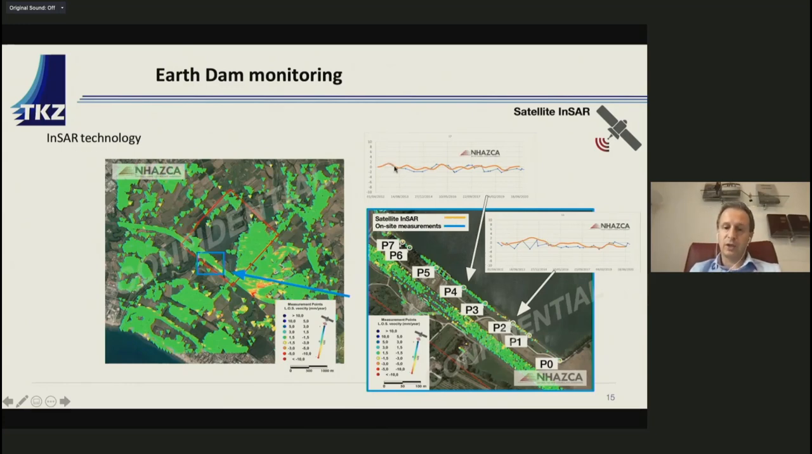And what we did here was to compare also the data with leveling. So blue is leveling measurement and orange is InSAR measurement. Except for some seasonal variation that is identified thanks to InSAR, because the frequency of data collection is higher than leveling, that was performed almost every 6 months.